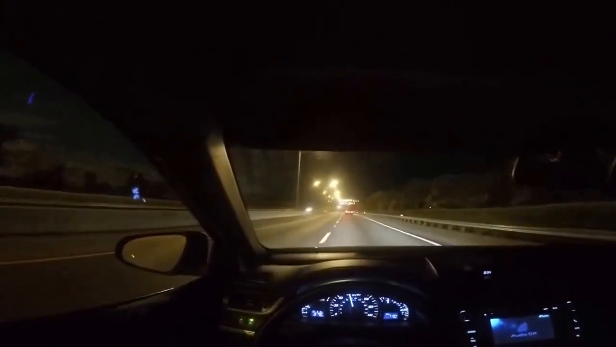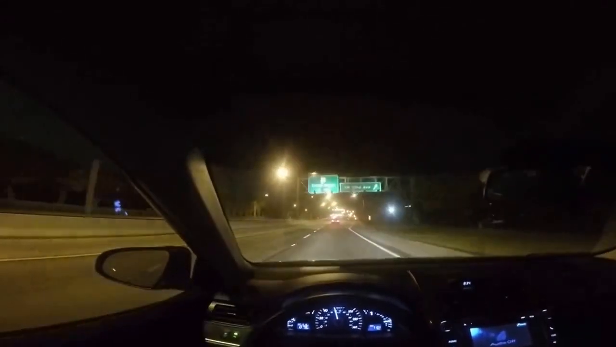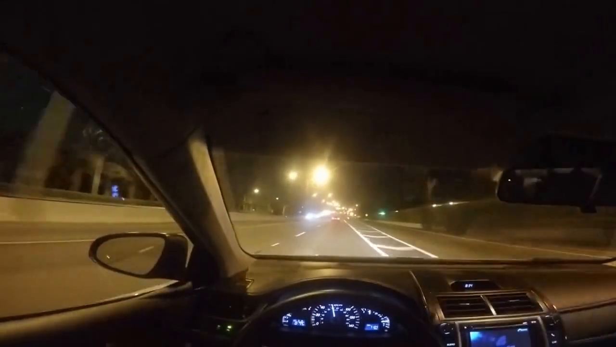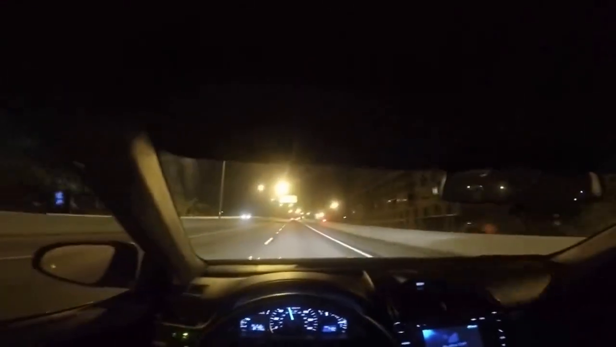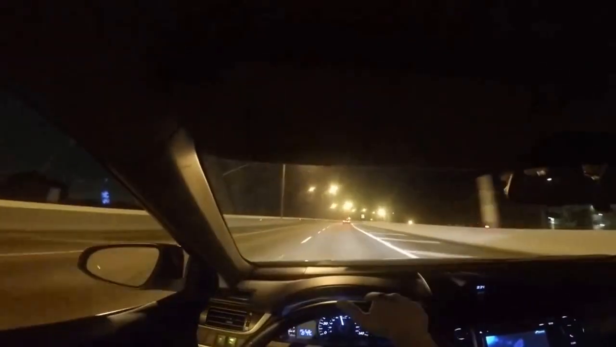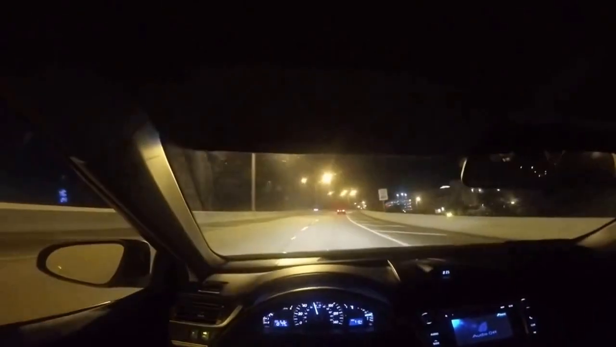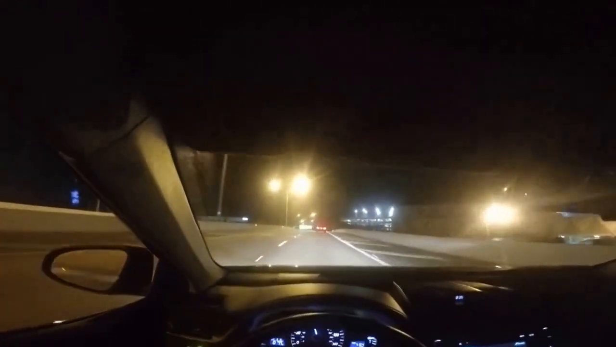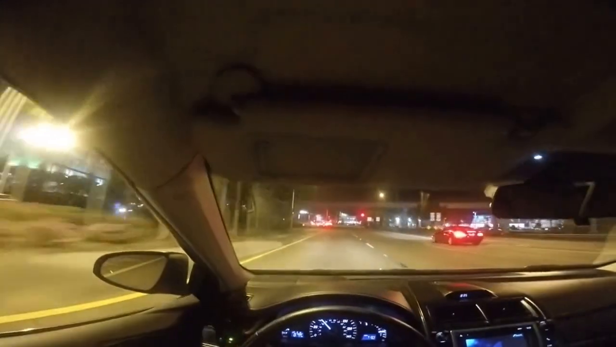You gotta be careful around here too. You got them Florida Highway Patrol. Nah, let's take US 1. Doesn't have the brakes my car has. Just realized that. Brakes are subpar.